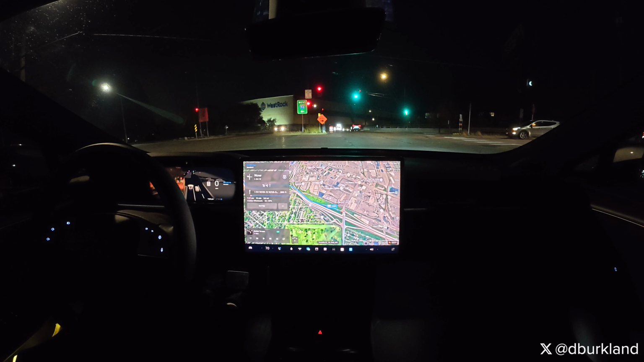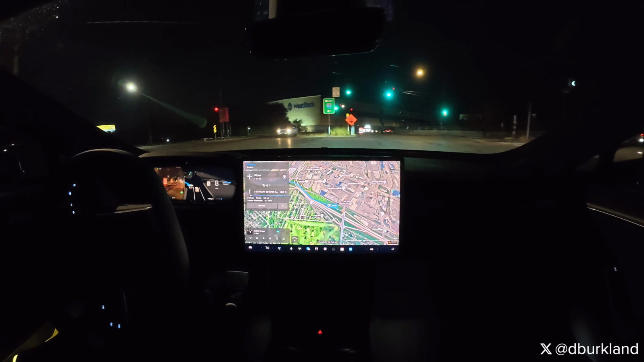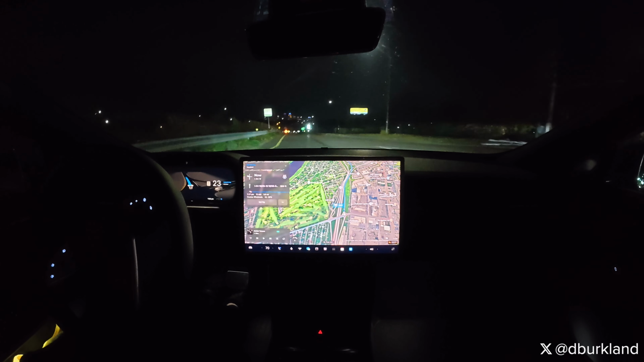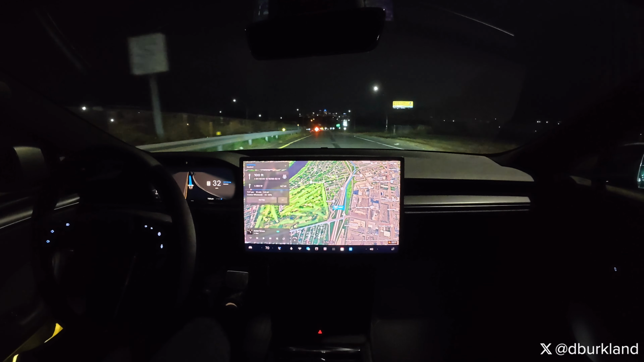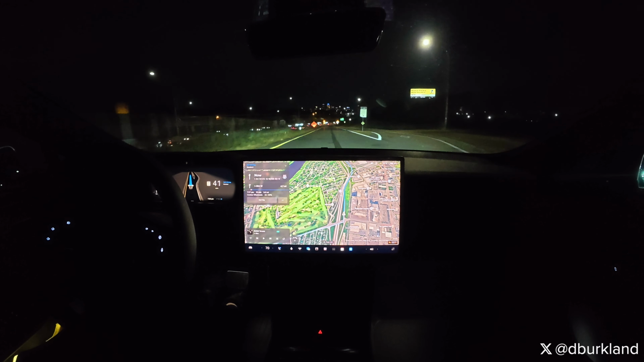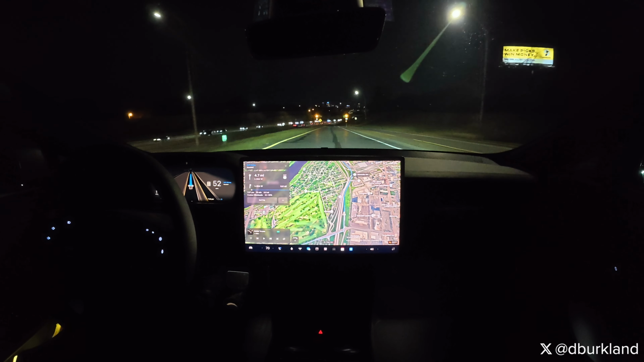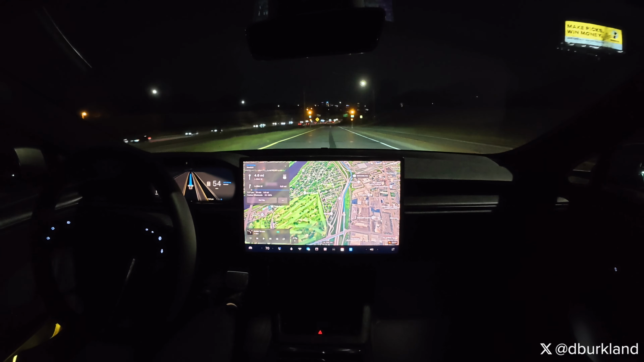All right, should be getting a green light here. There we go. All right, and we'll be merging on to I-94, which should take us to I-394, which will kind of get us the rest of the way there to Costco.